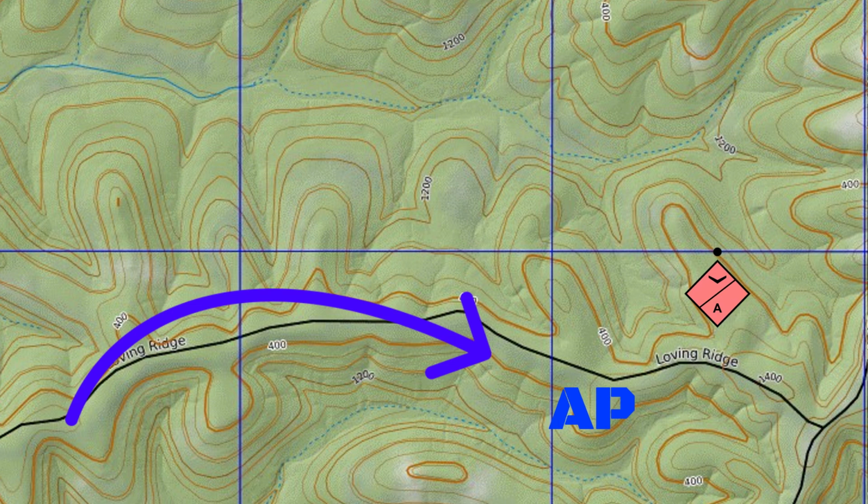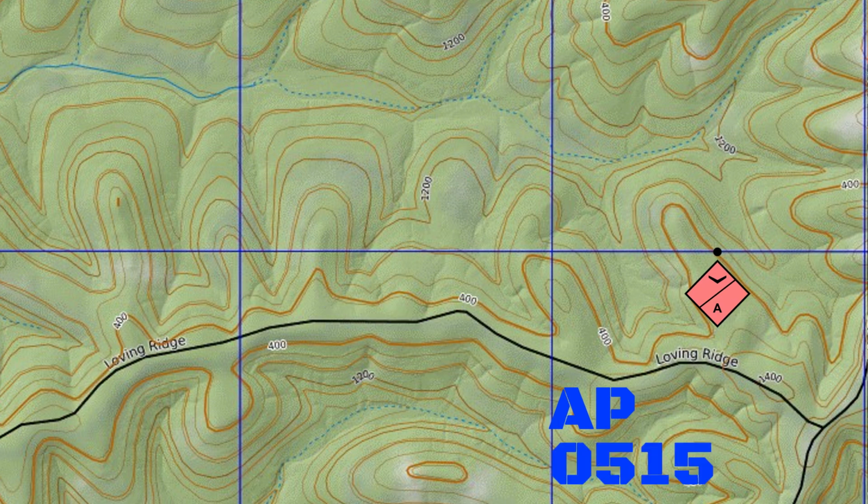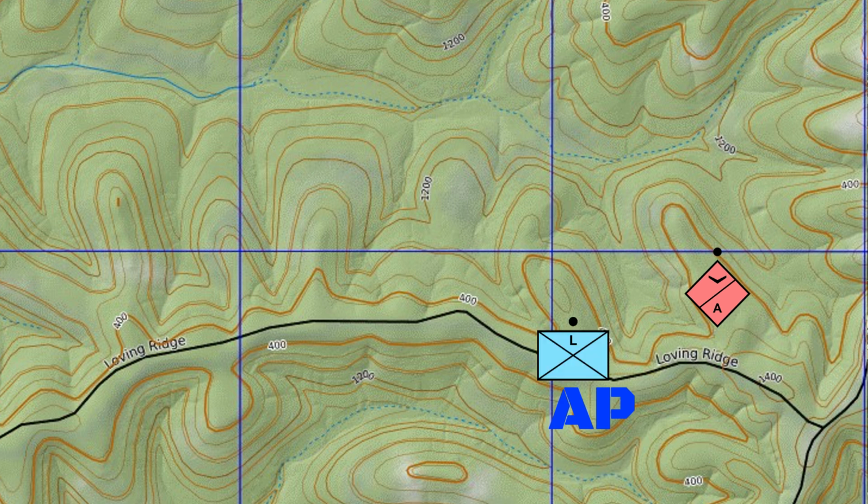I did stop the patrol, obviously, a few times when I saw thermal signatures, but we disregarded them quickly when we were able to see that they were the wildlife. Finally, as we patrolled down Loving Ridge and made this bend, I was able to see a thermal signature that was significant enough to stop the patrol, approximately 150 meters northeast of Loving Ridge Road.